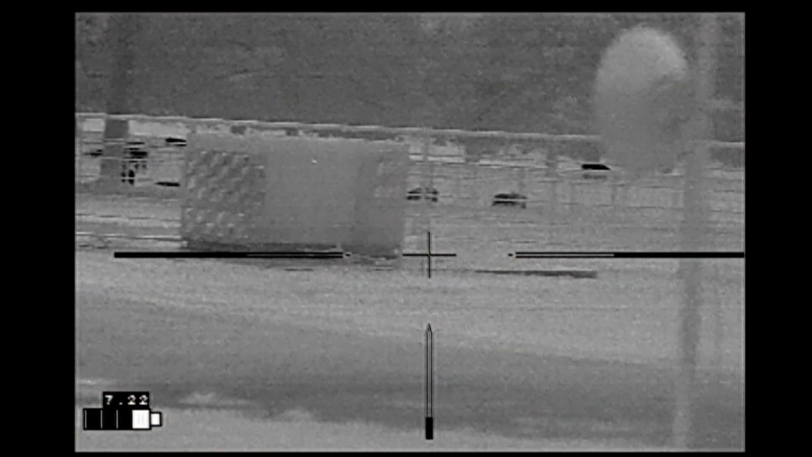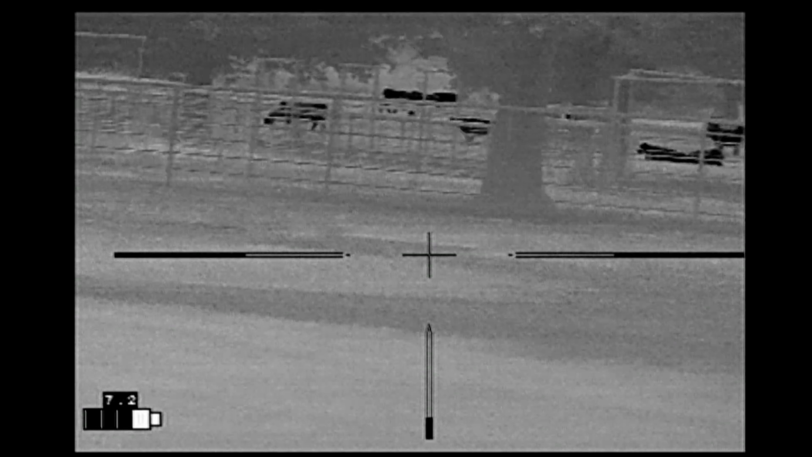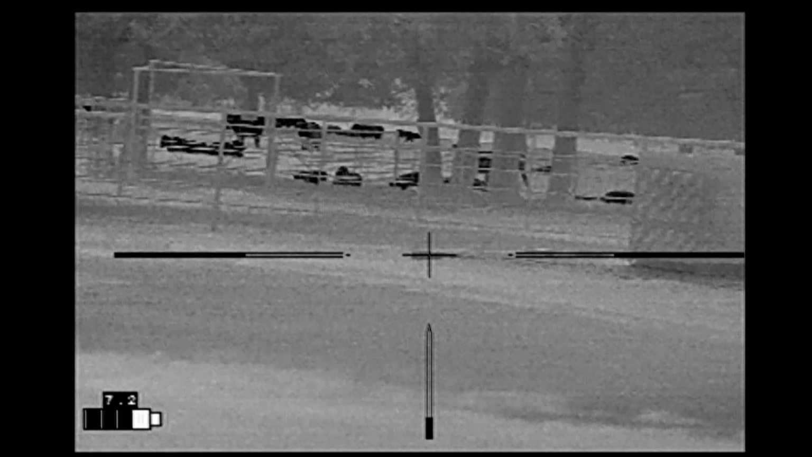We continued searching other properties. Came across one of my favorite properties. I like this property because the lands are well maintained. The vegetation stays low. We've got some hogs behind the cattle pens. And unfortunately, cattle behind the hogs.